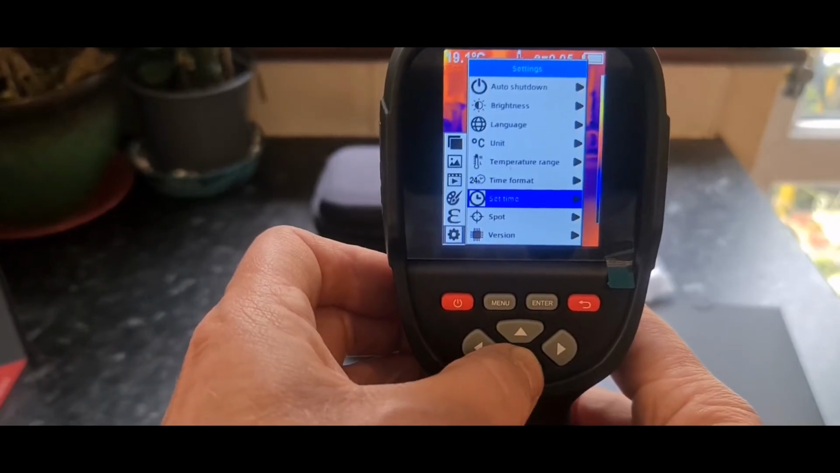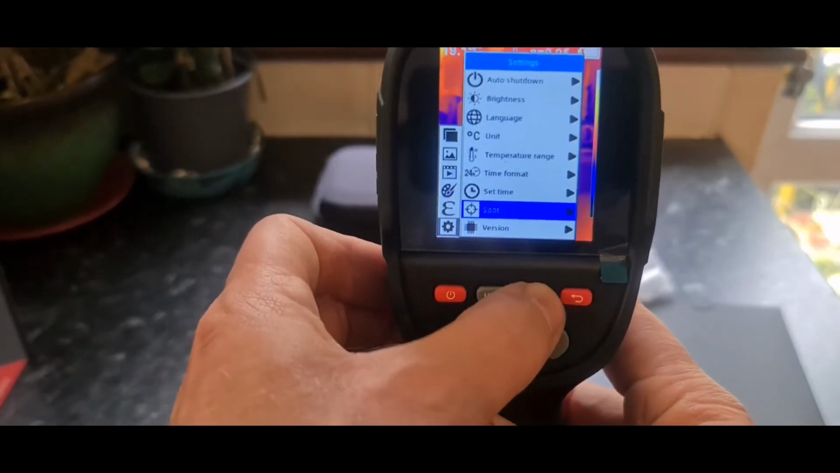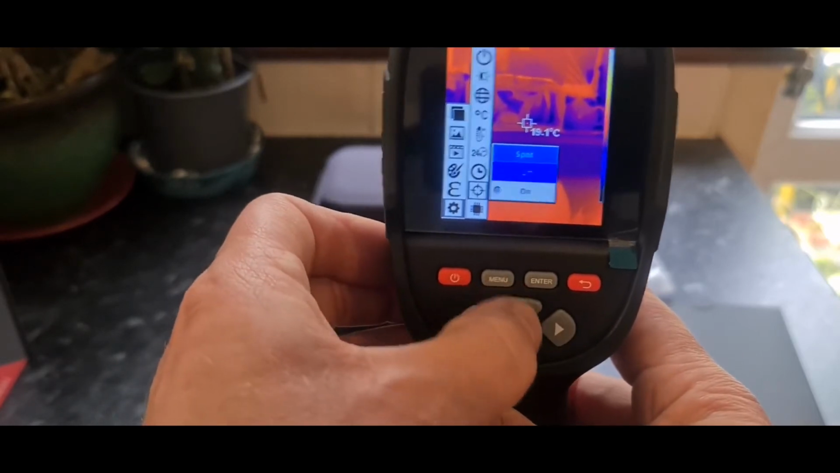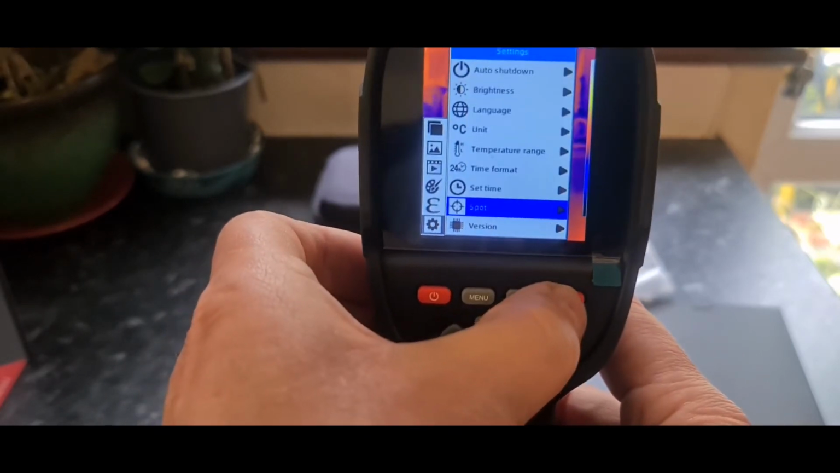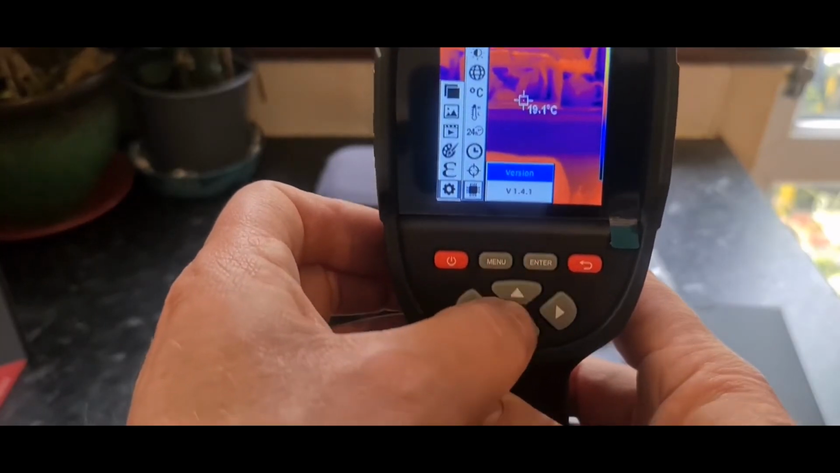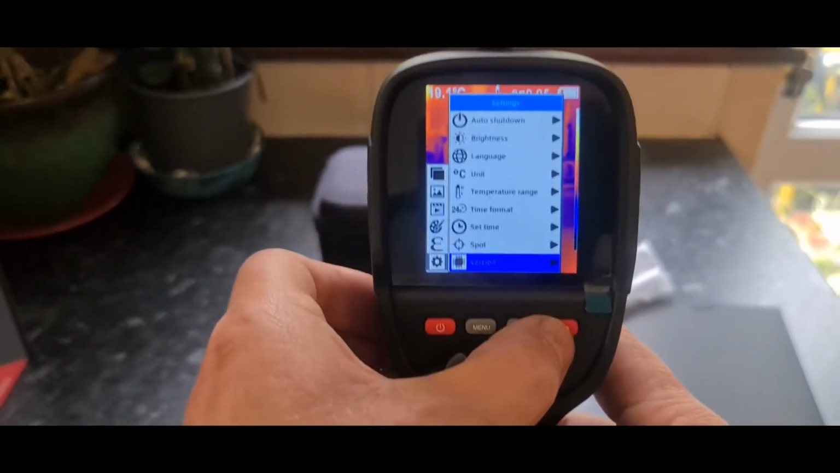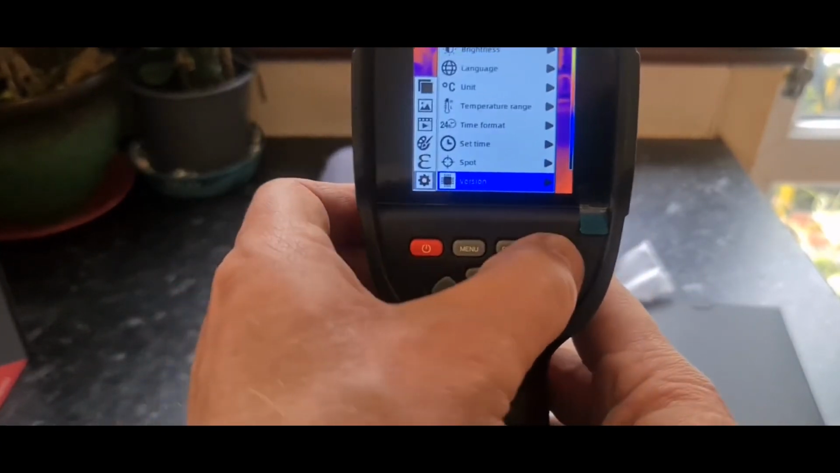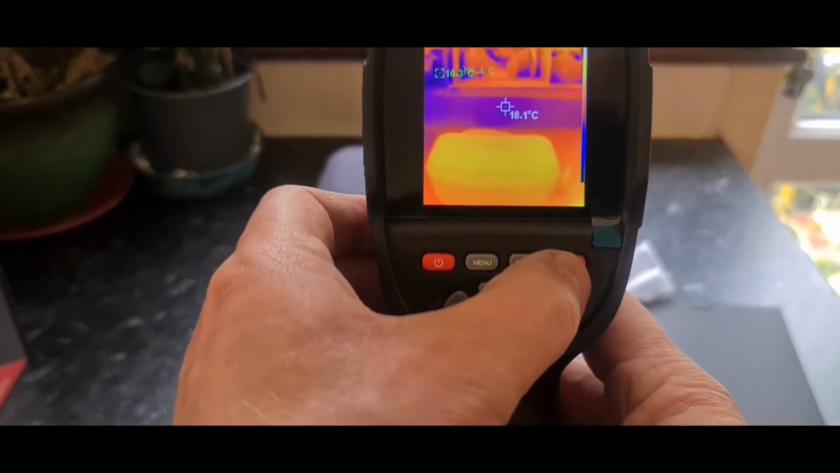Time format, set time, spot, as in you can put the spot where you would like it in and around the screen. I haven't actually quite worked out how to do that yet, but I'm sure I will. And there's your firmware update version as well if you need to update it, which you can do via the Type-C cable just down there, and your laptop, of course. And then we come out. It's not overly complicated, this thing, guys.